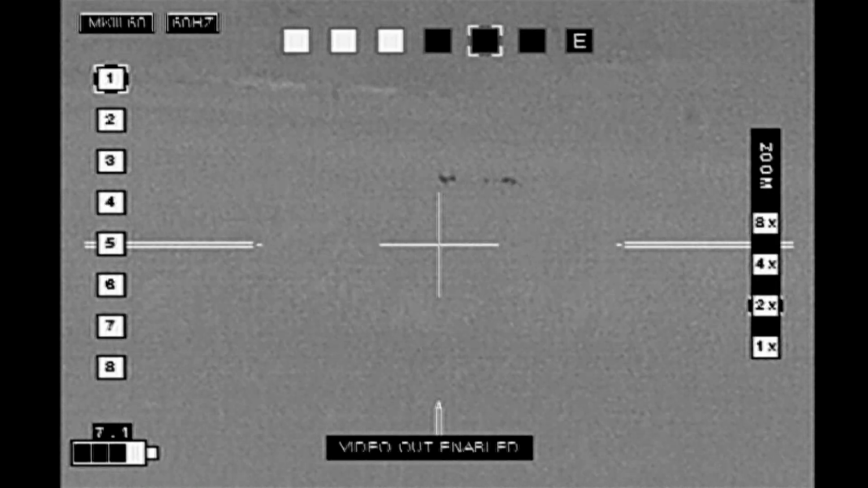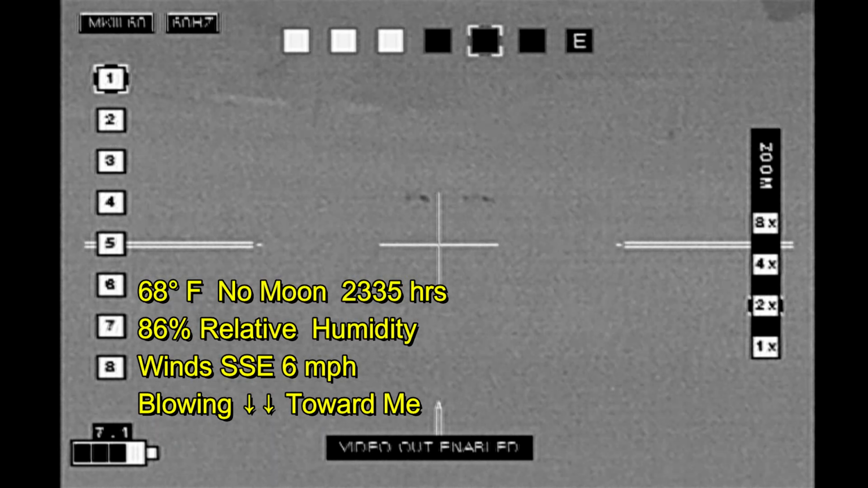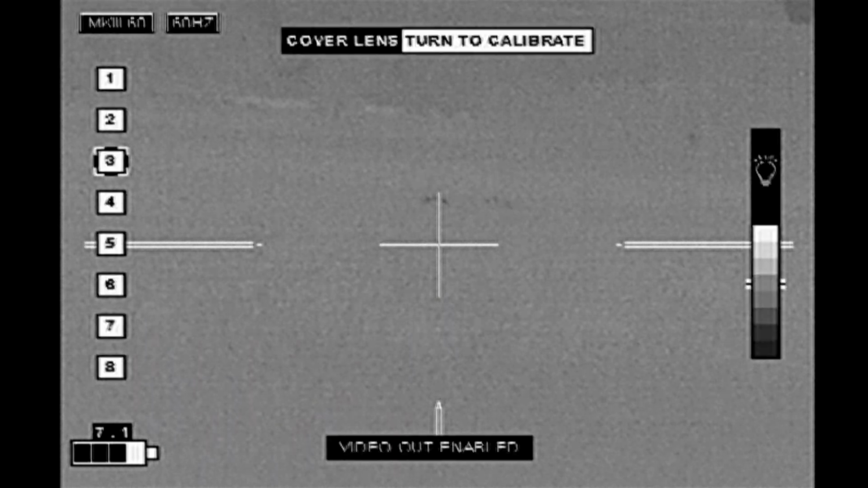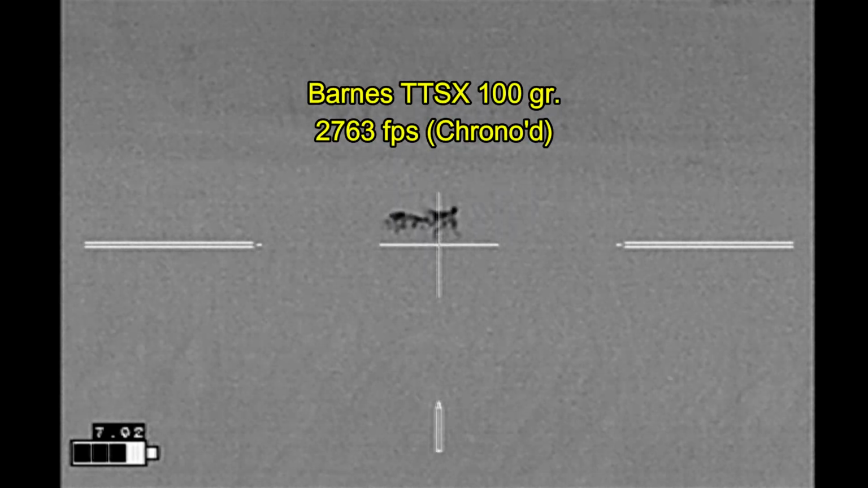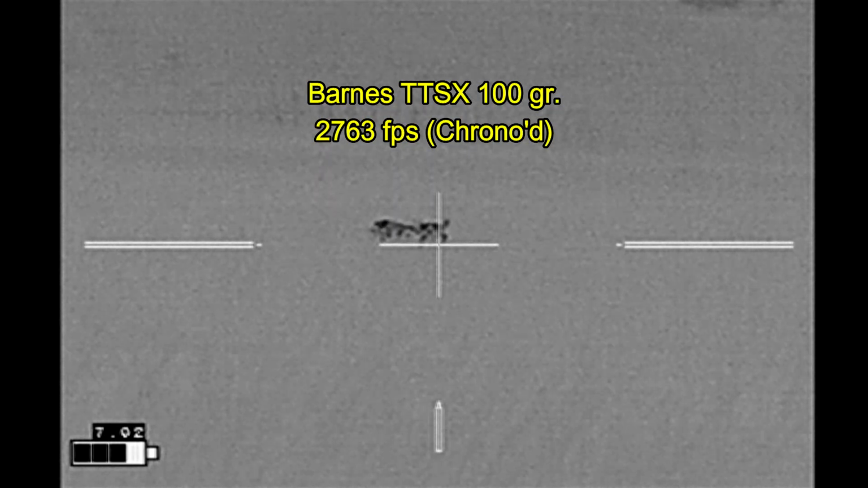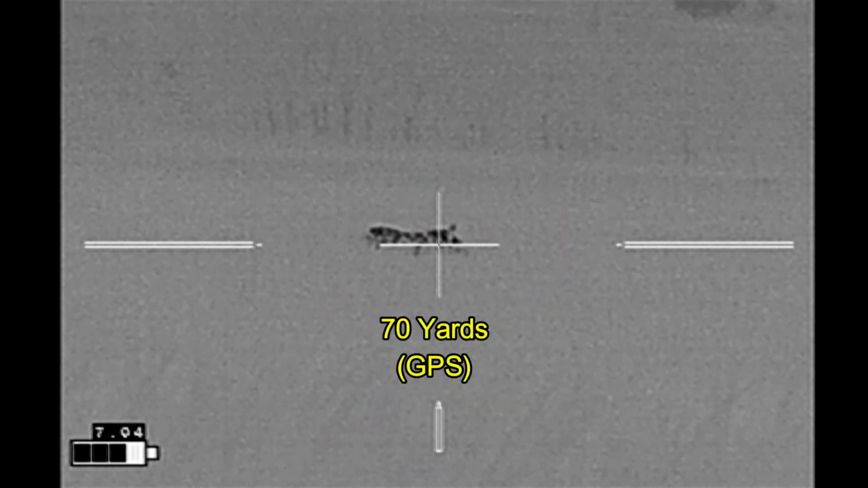And that looks like it's going to be my hog. Now the wind is in my favor, so I'm going to stalk directly towards it. At this point, I still don't have a positive identification. The ears look good, the head looks good. I want to see a snout. There's the snout. I'm good to go.